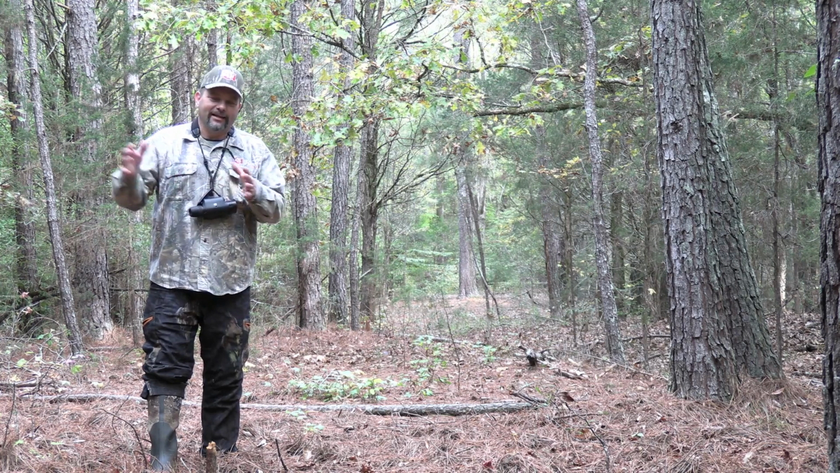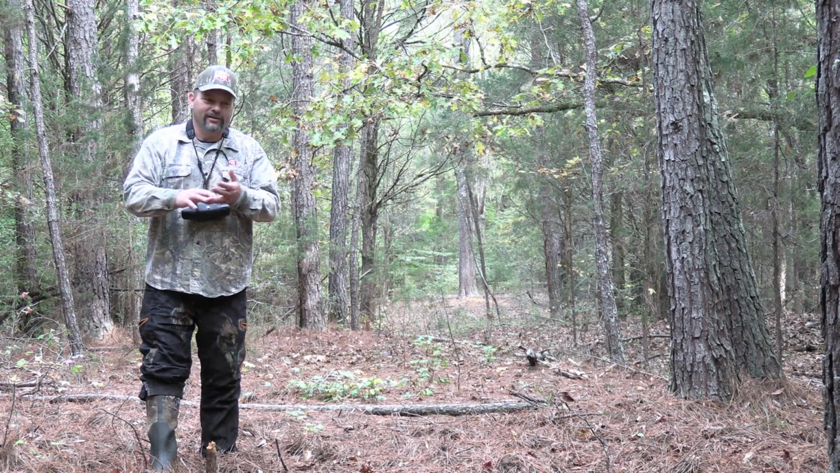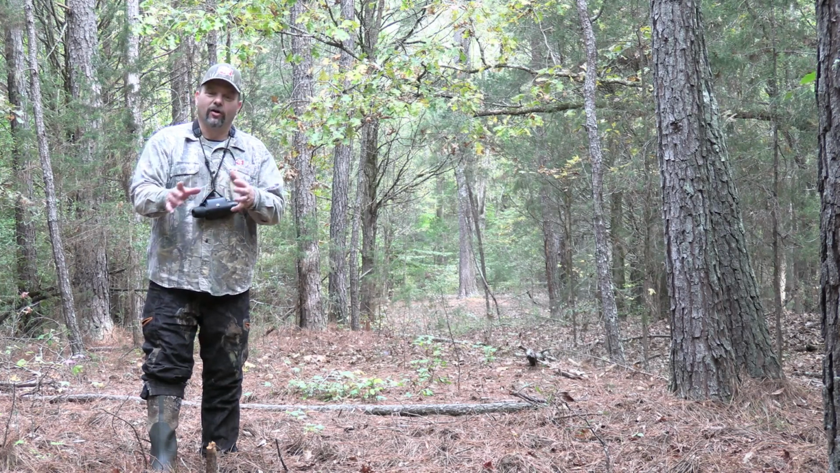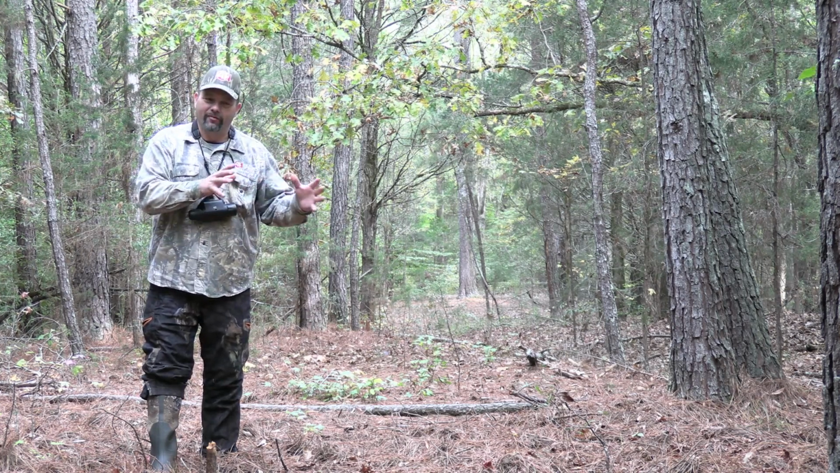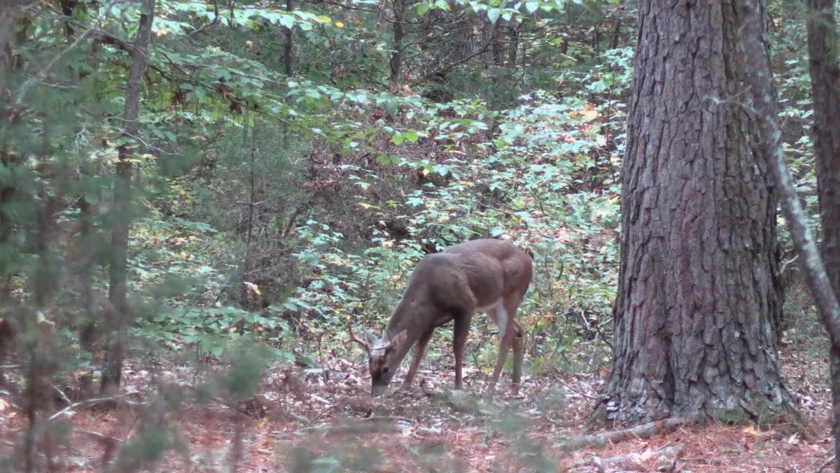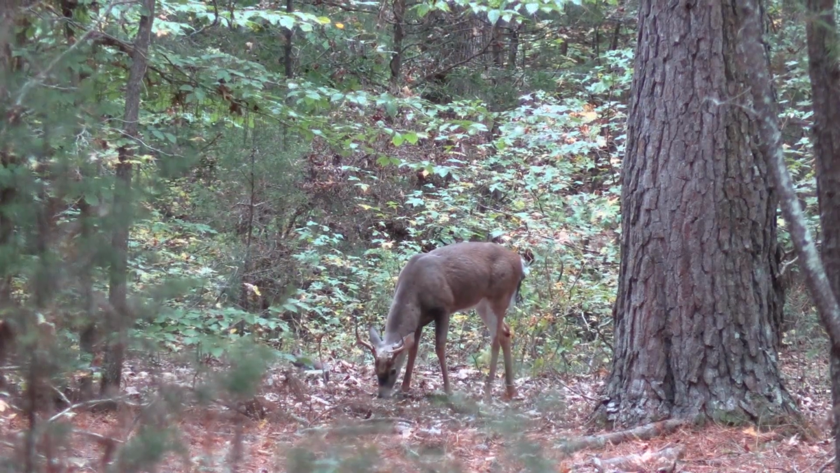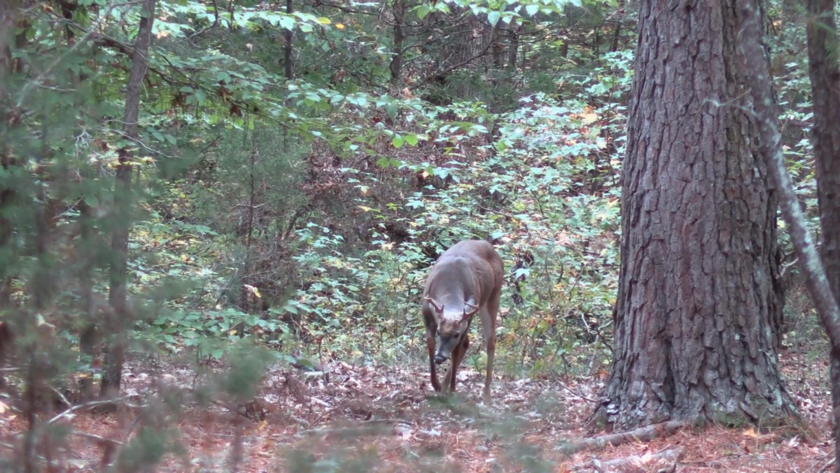But what I did is I stayed off that power line because deer cross it quickly and they don't like to stay out in the open like that as long. I want to get good video. I want to have deer stay there a long time, and you're going to see in Ethan's video that this buck stayed there a long time, and then we waited for that perfect turn. That's all about your setup.